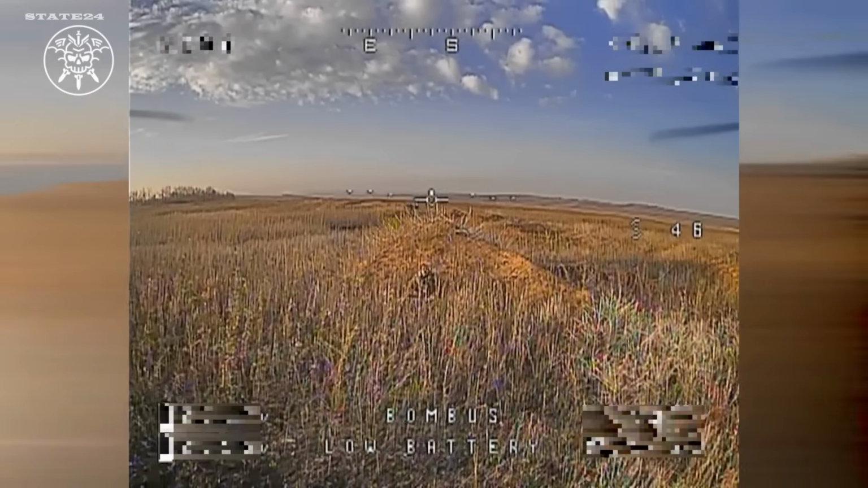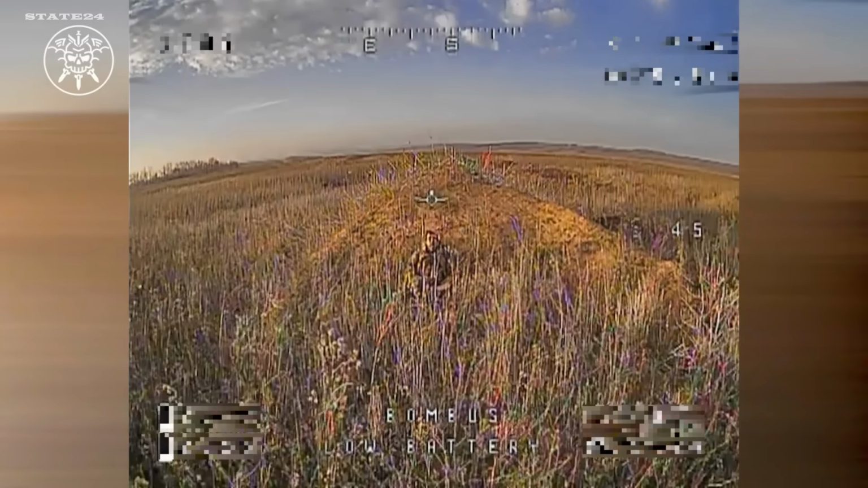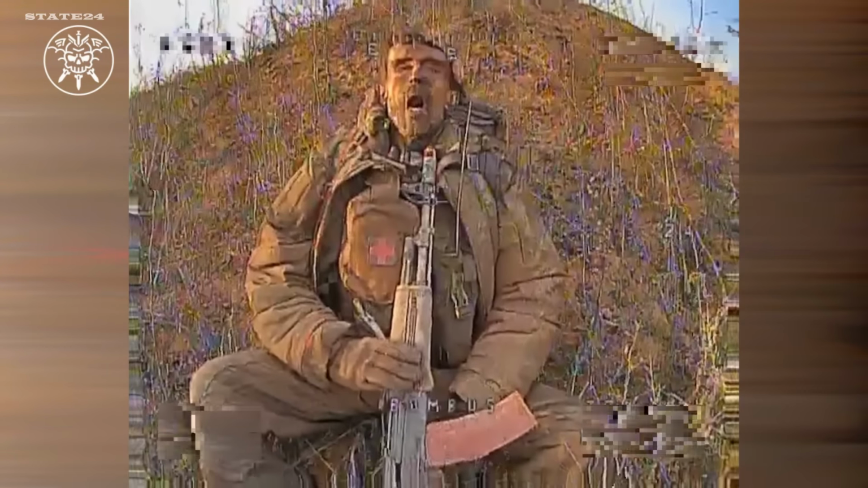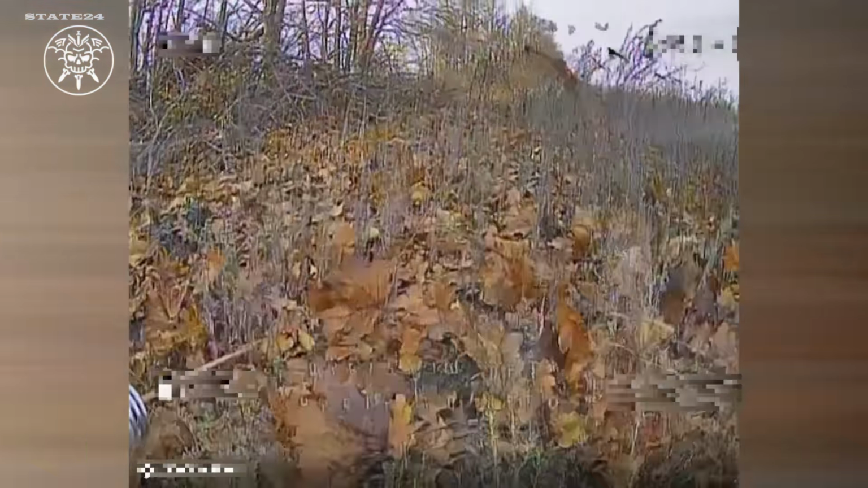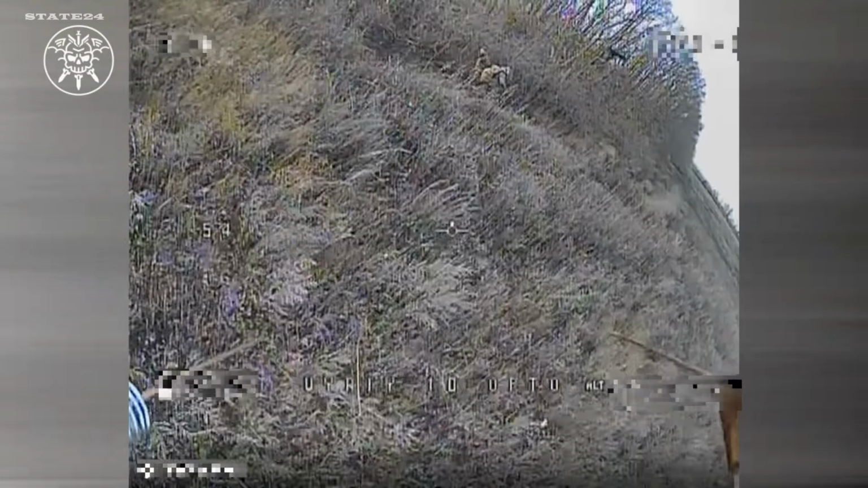These next images are striking. As the drone closes in, the soldier turns his weapon on himself. The psychological toll of this war, visible in a single moment. Ambush drones, arguably the most feared threat on the modern battlefield.